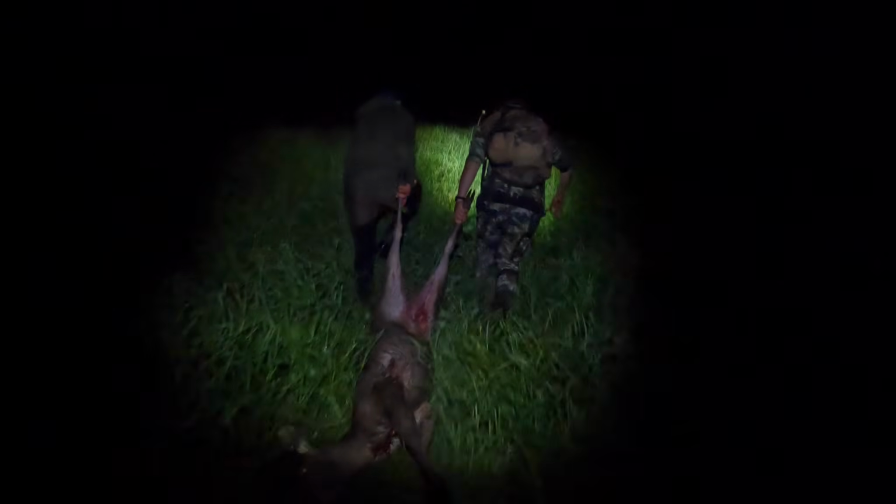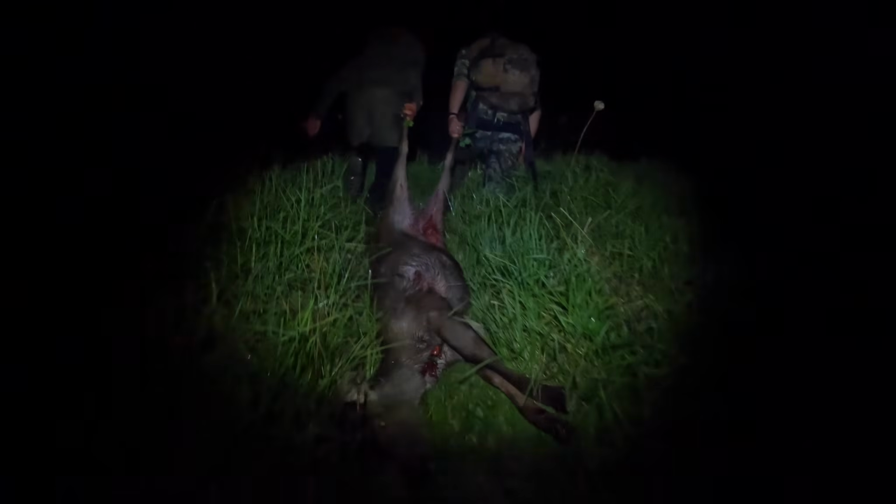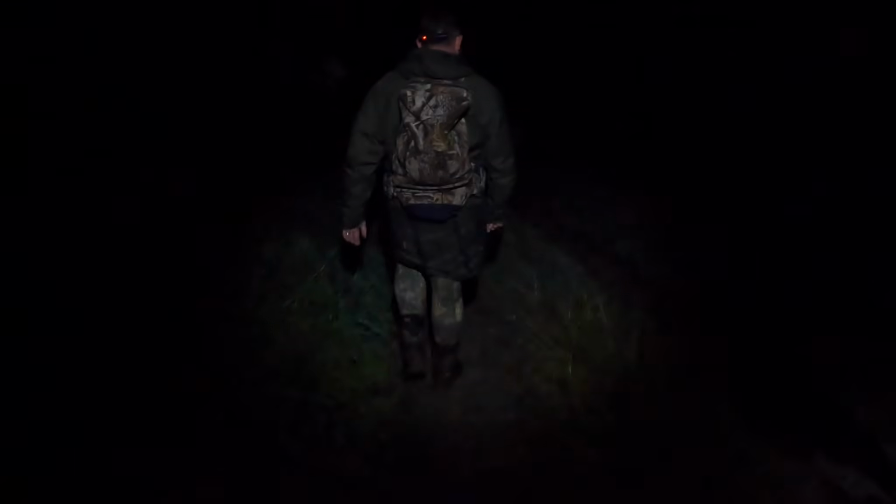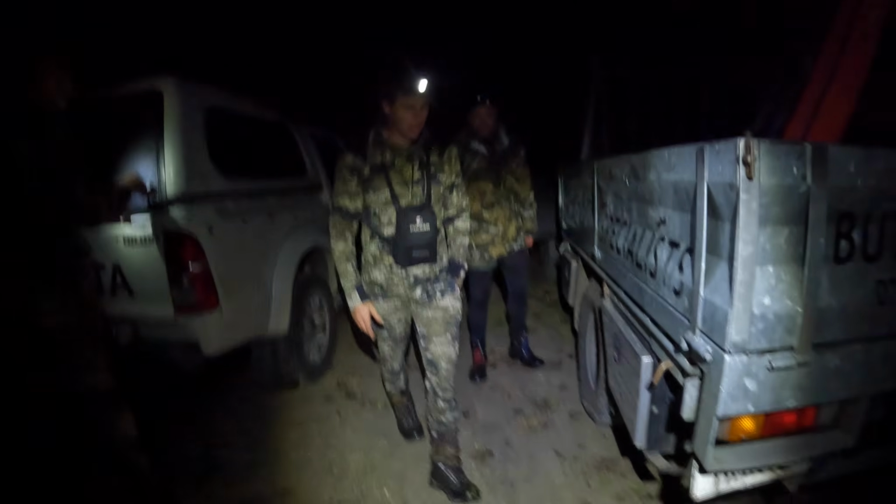After Toby gave us all a clinic on how a pro guts a deer, we dragged it back down to the track and continued on our hunt looking for a stag. Unfortunately, we couldn't make it happen for the rest of the block, and we collected the yearling and said goodbye to Geordie and Toby before heading to one last spot for a quick look to finish the night.